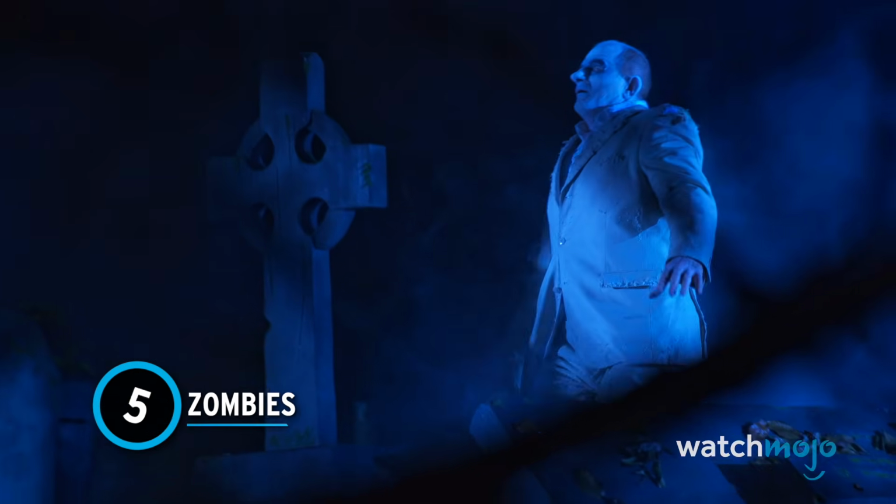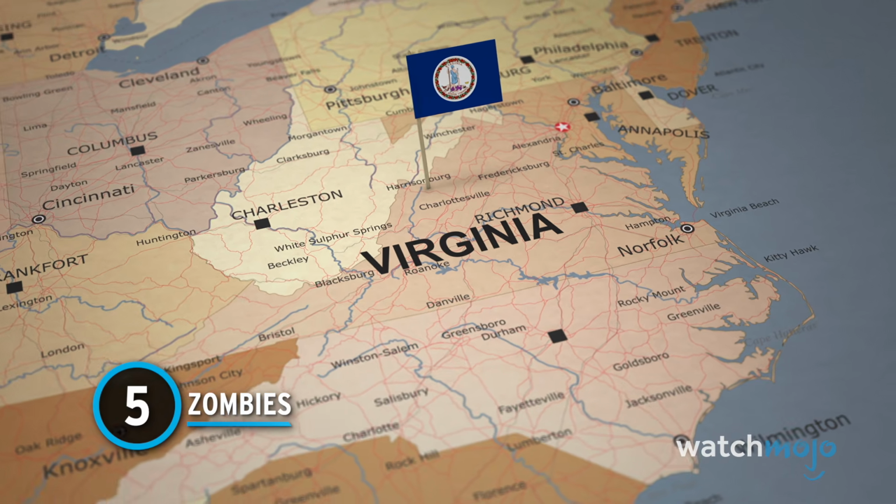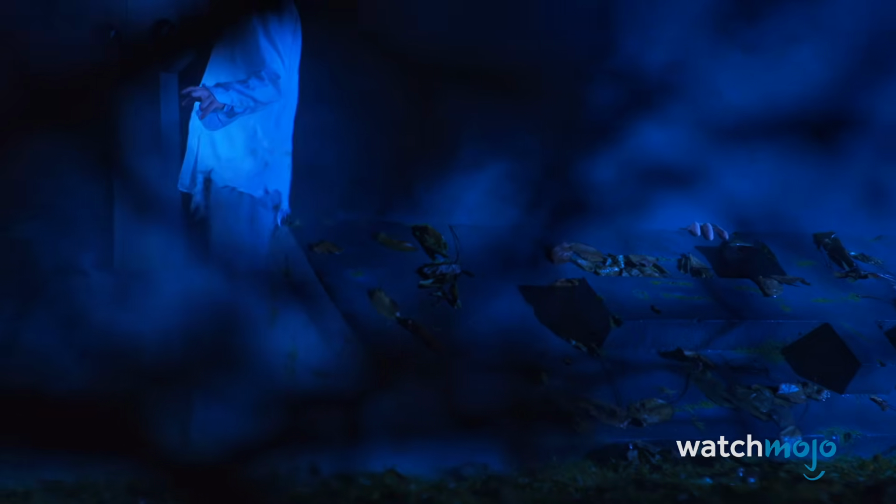Number 5. Zombies. Virginia seems to be a hotspot for bizarre trail camera photos. This image first started circulating around October 2012, and it just gets creepier the longer you look at it. At first, it looks like two out-of-sorts figures wandering the woods late at night. However, a closer look reveals that the figure in the front is missing some flesh, exposing its rib cage. While it could be an indication that the dead roam Virginia, it's more likely to be a hoax or another case of October-long Halloween enthusiasts. No matter the case, the image is unsettling.